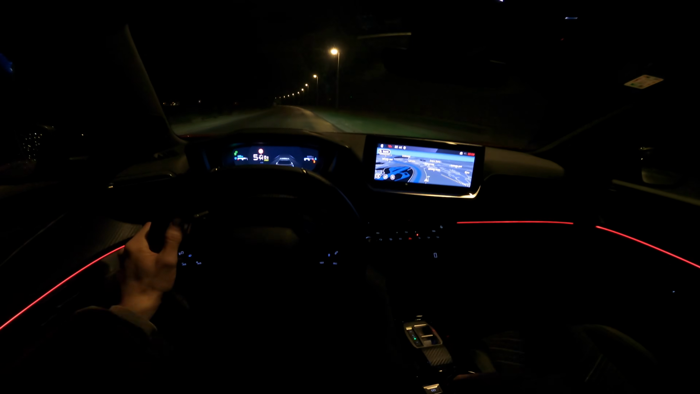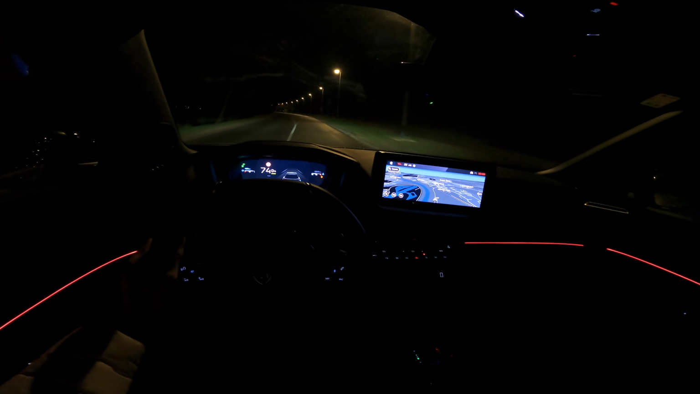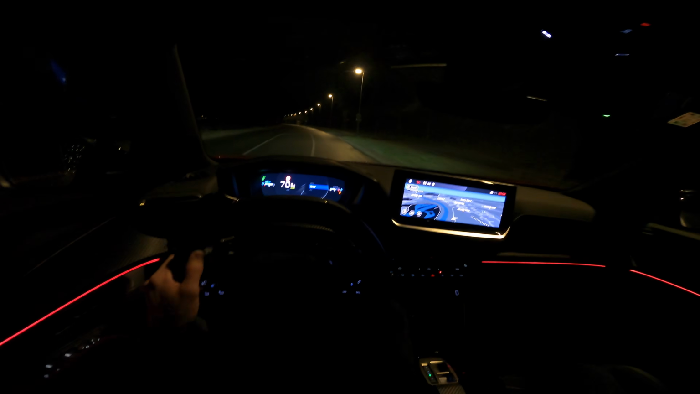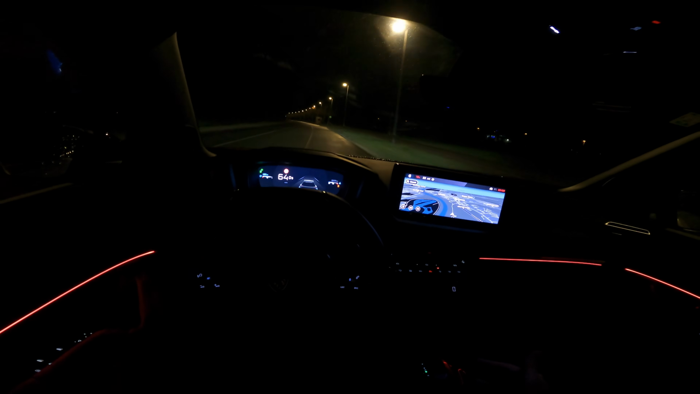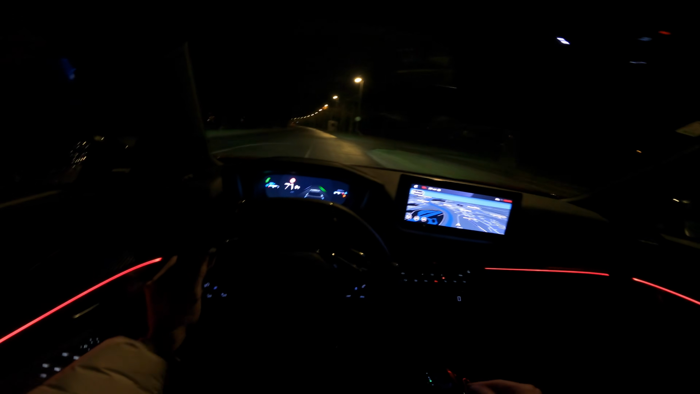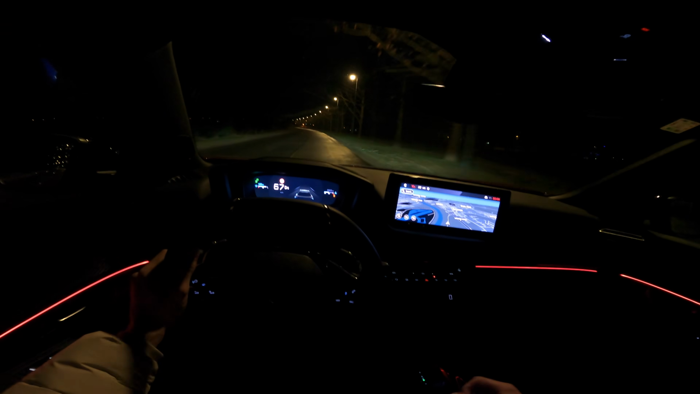I hope that's enough for the test. Should be. So yeah, definitely the car's more responsive in the sport mode, but I personally prefer driving in the normal. It's a bit more gentle and the way I like it, and the engine is slightly less noisy.